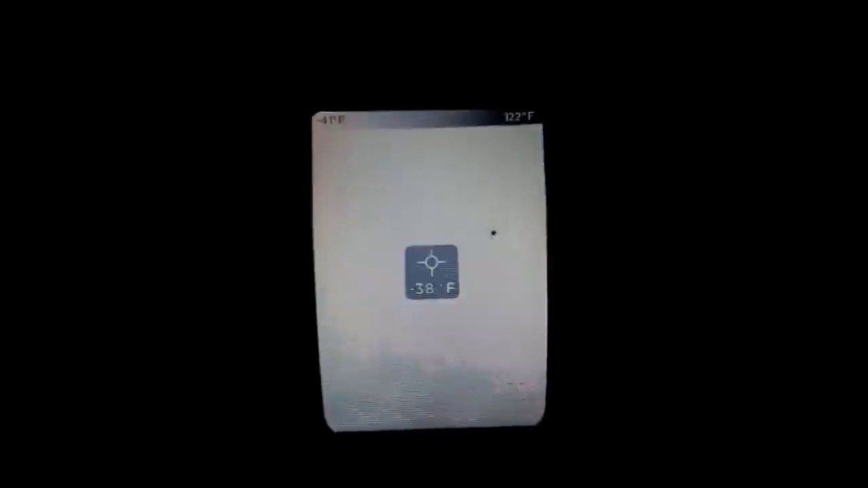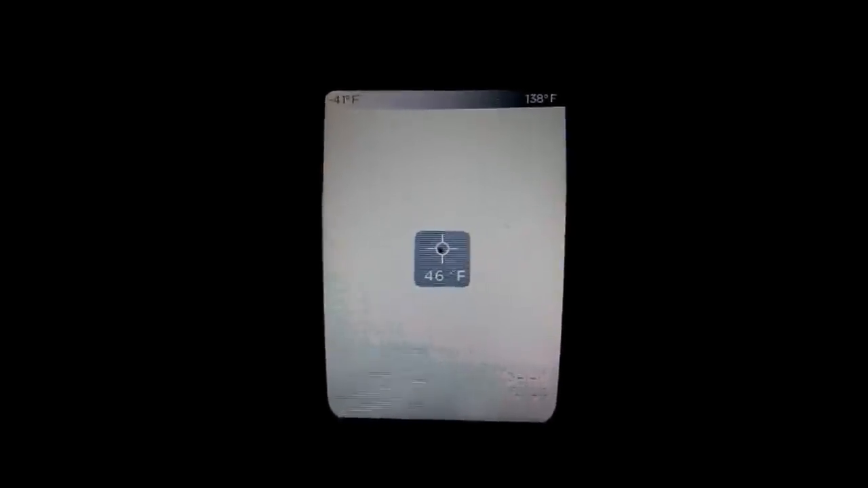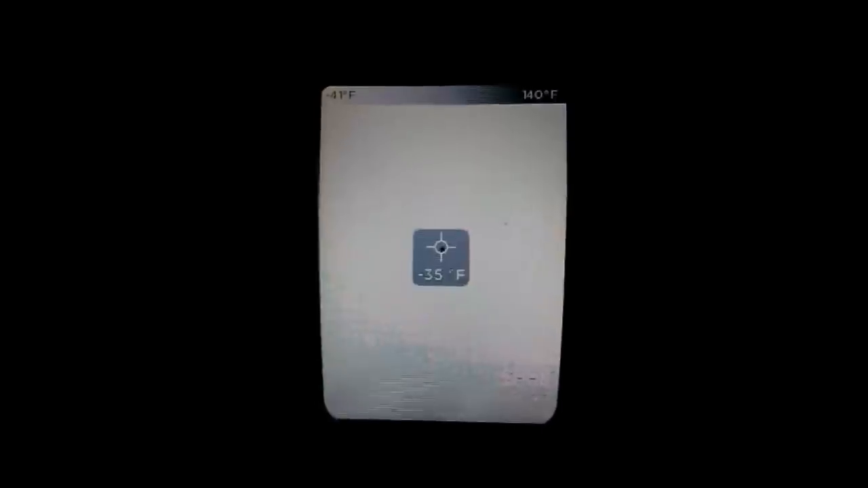I'm outside with my thermal camera and I've got a bit of a problem I need to show you, but the only way I can show you is record it with my phone, so please excuse the quality. And let's move that over there. Look, right in the centre there, it gives us exactly what our temperature is. Okay, 46 degrees.